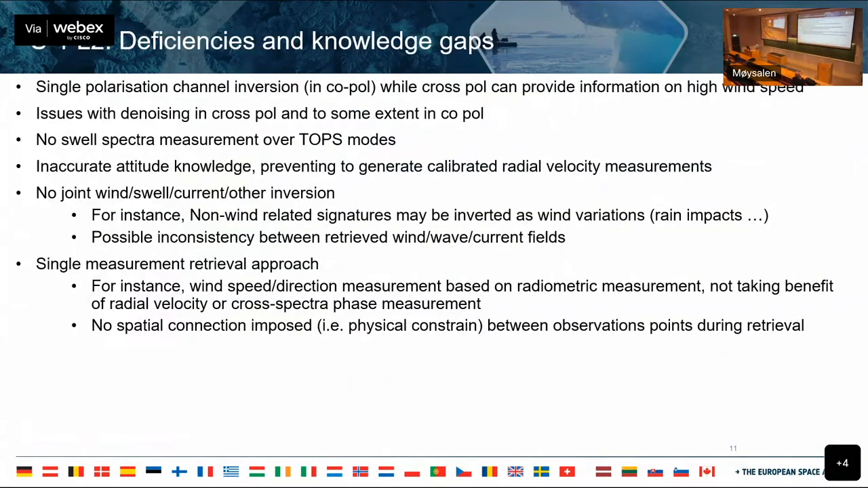So here are some knowledge gaps or deficiencies. I'm not going to go through all of them, but just highlight a few. There's been a lot of work with the cross-pole, especially related to high winds, and I think Ralph will talk about that a little bit later. There's issues with denoising. This is particularly true for the cross-pole, and there is some work that needs to be done still on the co-pole as well. There's no spectral measurements right now over TOPS modes, so this is ongoing work that ESA is trying to do to get spectra out of this imagery. And there's also no joint swell, current, or other inversion.